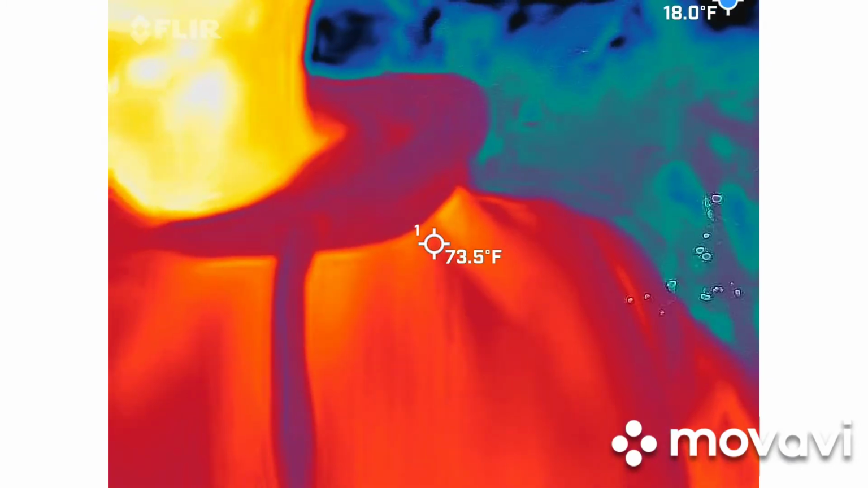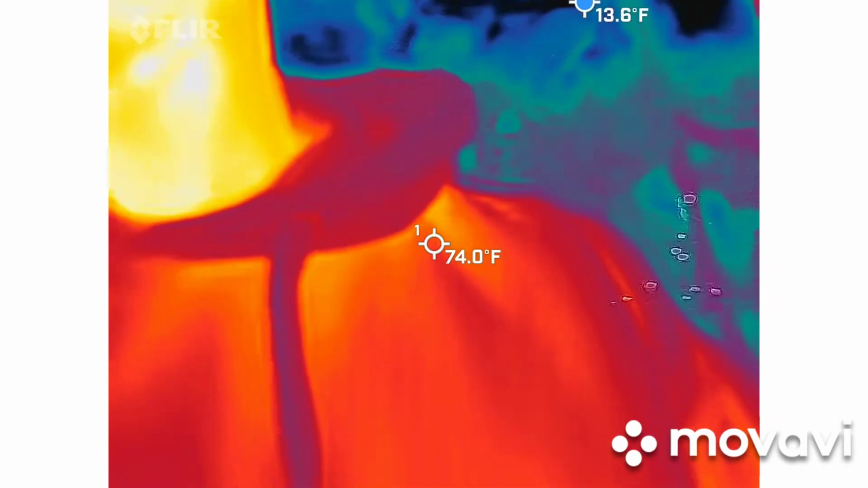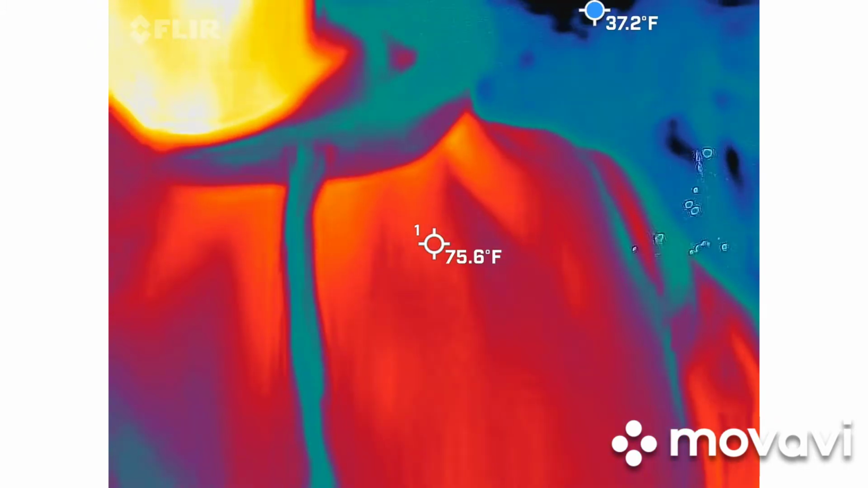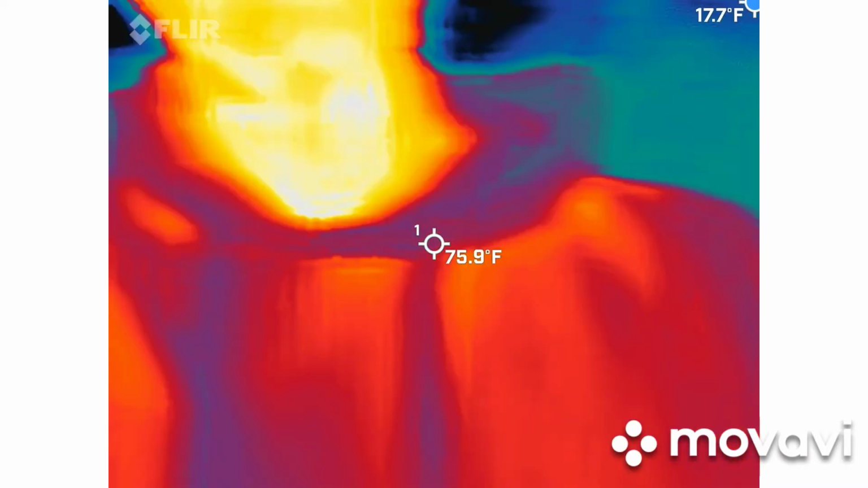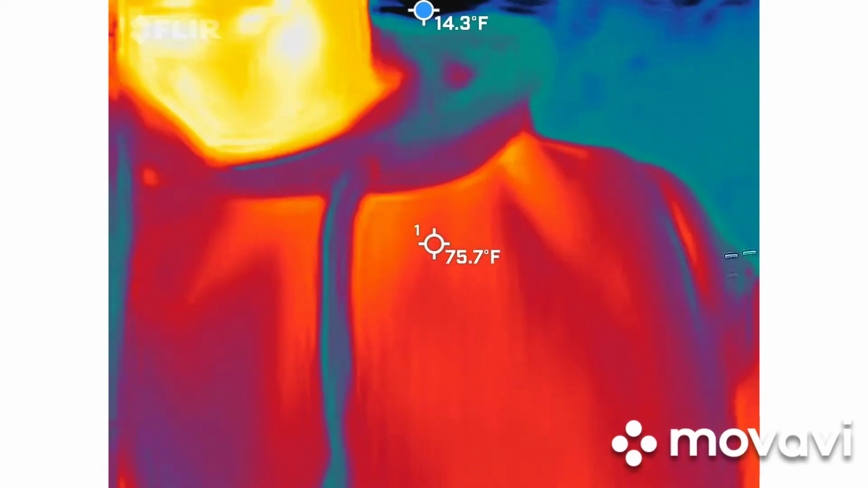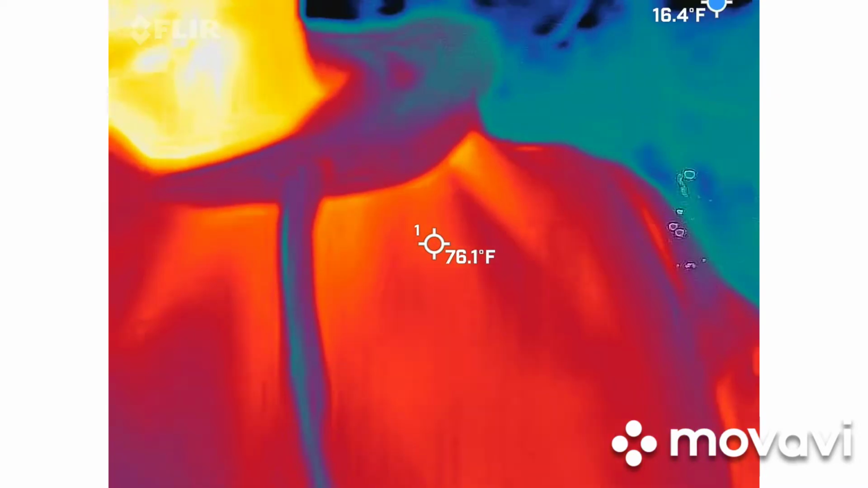So we're looking for the blue and black things to either take shape or get colder, to extreme temperatures of what our base temperature is. I did leave the center crosshairs on there as well, so that way you can kind of get a base. If you find something that you need to move that to, just move the camera, so that way you can put those center crosshairs because they stay put. The blue dot will automatically find the coldest spot.